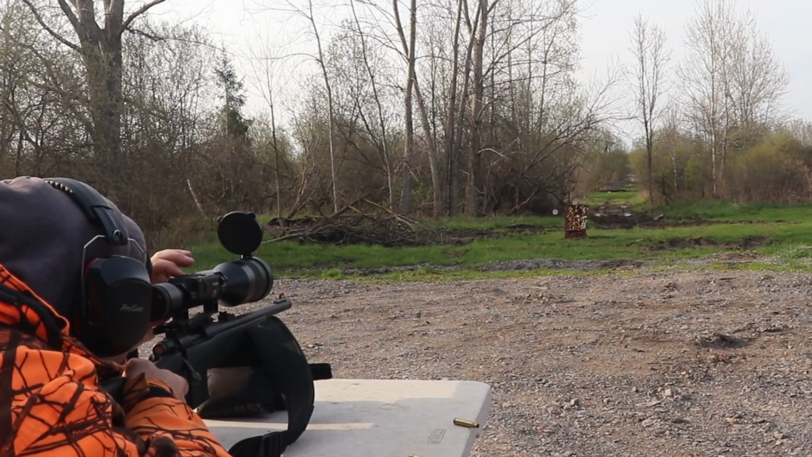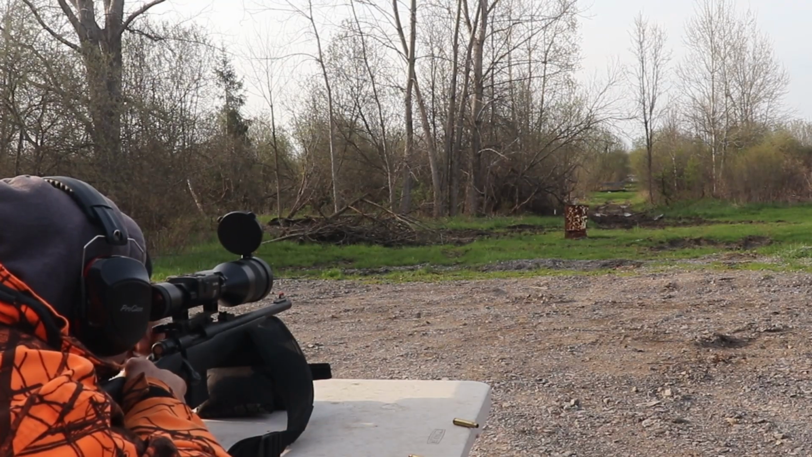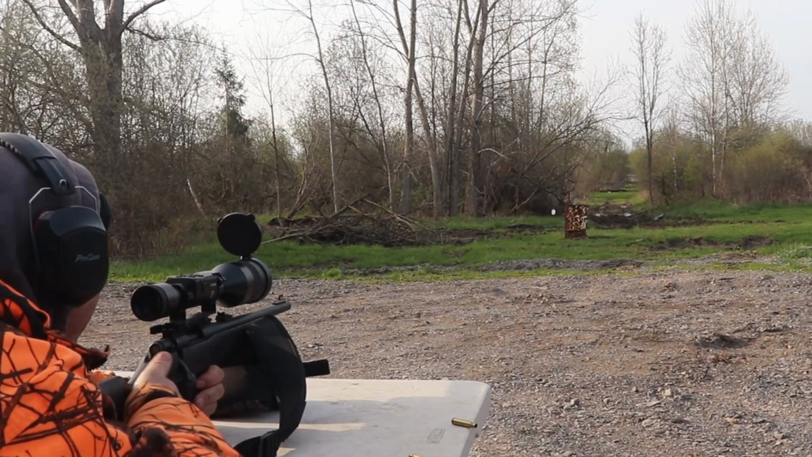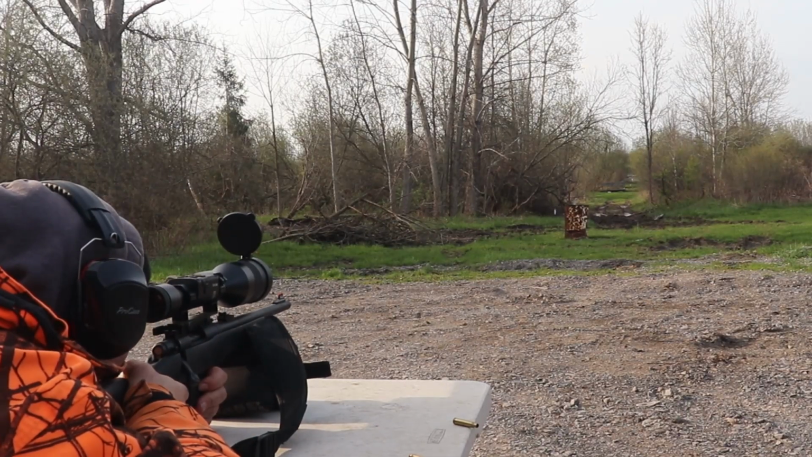Now, going for that 40 yard target. Assuming it's still. It seems like it may be evened out on that one. Look.